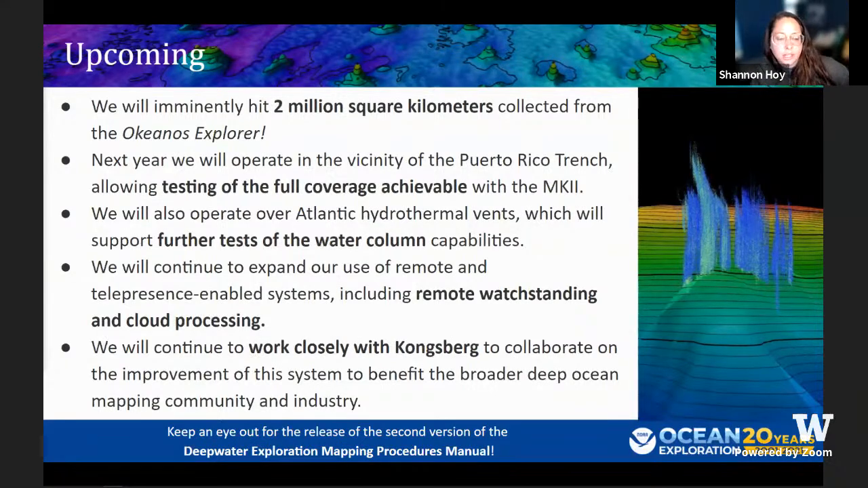And then also to continue expanding our use of remote and telepresence technologies, including remote watch standing and cloud processing. So we will also continue to work closely with Kongsberg to collaborate on some of the improvements of this system to benefit the broader deep ocean mapping community and industry. And for example, I know they did just improve their bottom detection algorithm from some of the data that we collect while we were in rough seas. And if you want to learn more about those improvements, you can check out Kongsberg US Hydro presentation. I believe once it's available, I'm not sure if those are available yet.